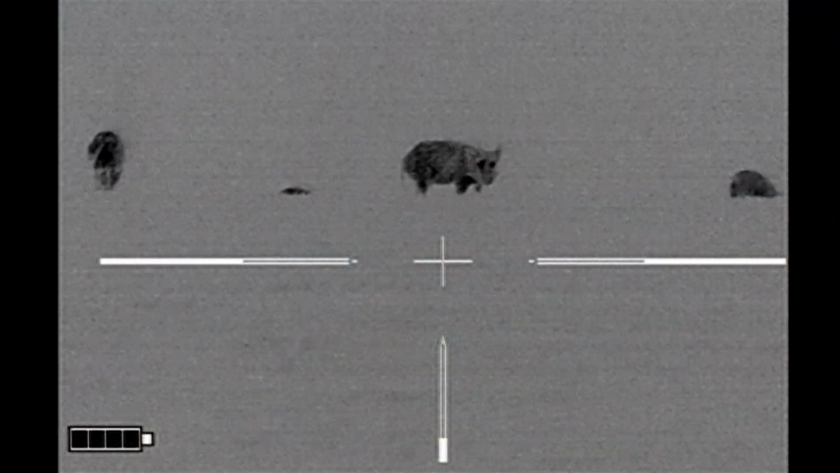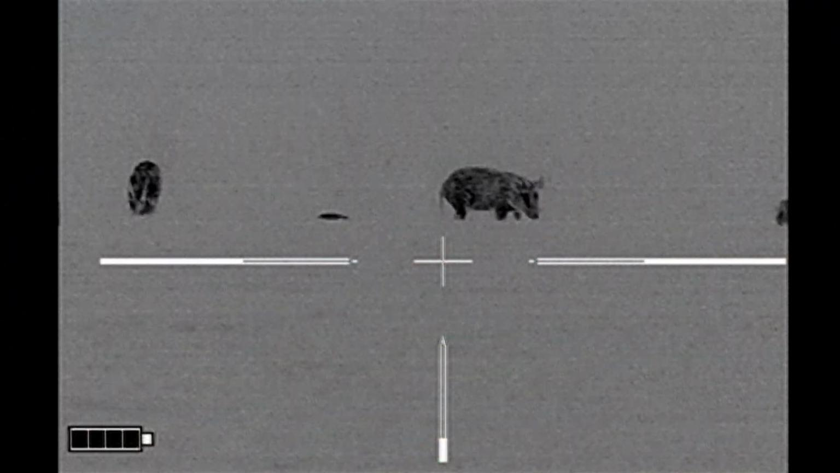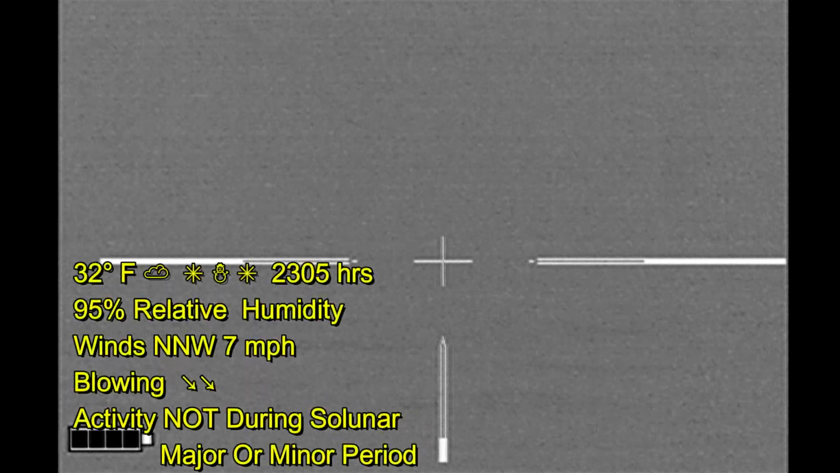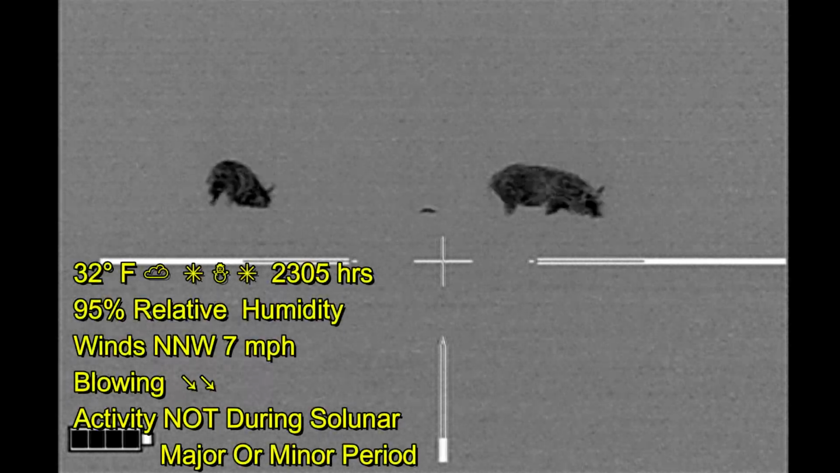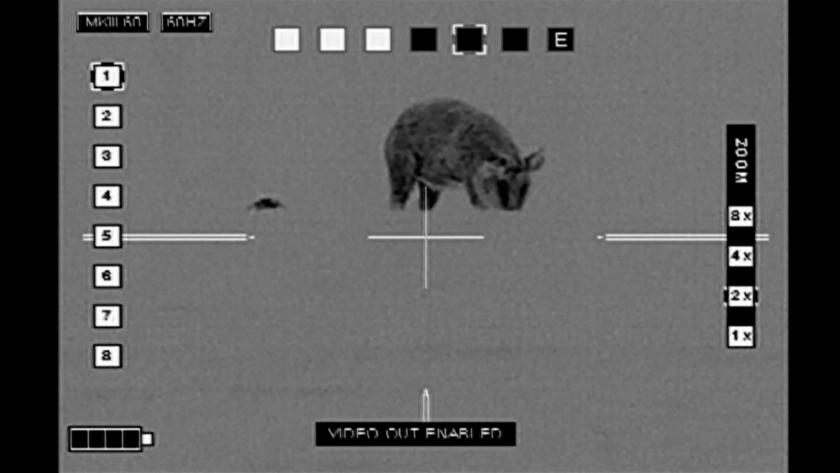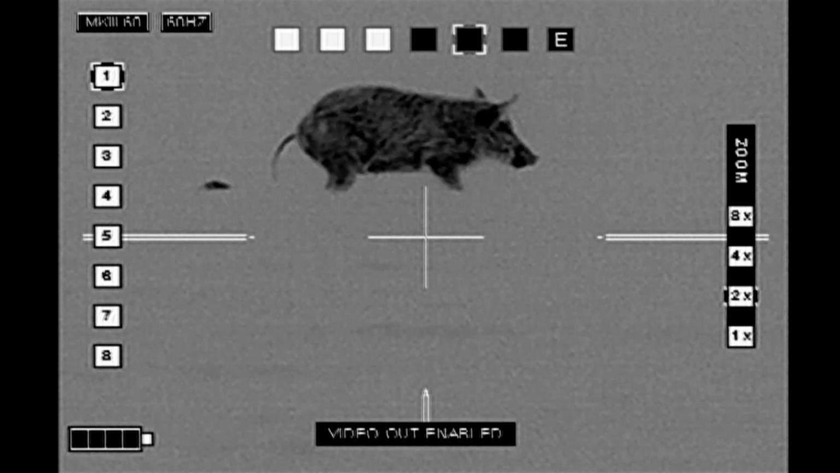A few properties later, and I spied these hogs out in the field. I get my gear out of the truck and I start heading towards them, and I realize that it's no longer just misty outside, it's actually snowing. There's ice on the gate that I go through, and I'm being hit in the face with fairly large snowflakes.